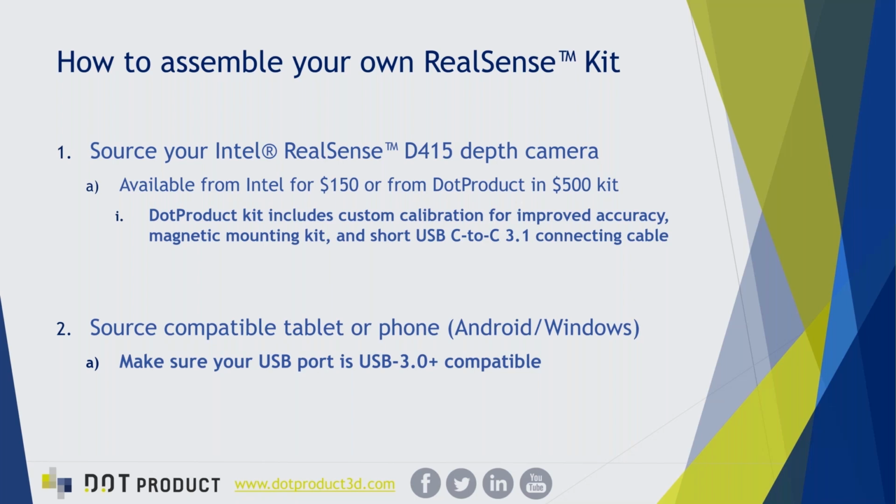Secondly, you need to source a compatible tablet or phone. So this is Android or Windows platforms today. And one very important note as you're reviewing the spec on each device is to make sure that your USB port is USB 3.0 compatible. This is a requirement for use with any of the Intel RealSense cameras.